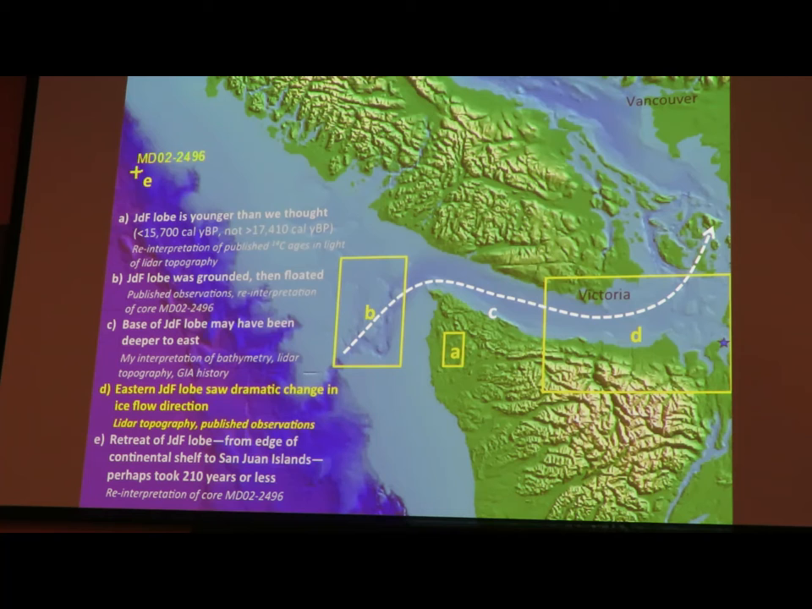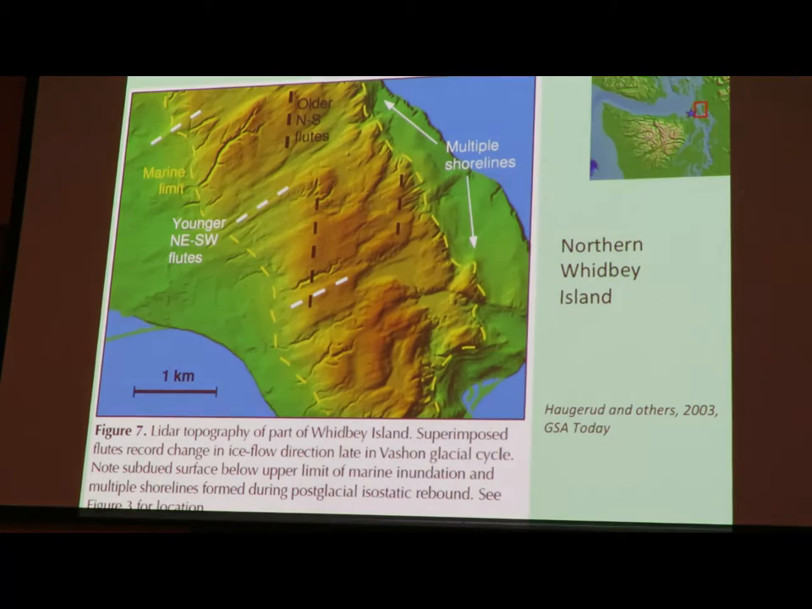This is the piece that I think we know best and is most telling. At some point in the history of deglaciation, there's a dramatic change in ice flow direction in the eastern side of Juan de Fuca. And this is primarily from lidar topography, a little bit of library work also. If we go to Whidbey Island, Oak Harbor is right over in here, you can see the north-south flutes here, produced by Vashon ice flowing from Vancouver to Olympia. That's main phase flow. That's the pattern that dominates most of the Puget lowland. And on top of that are these flutes from the northeast to the southwest that are younger. Overprinting relationships give you the time sequence.